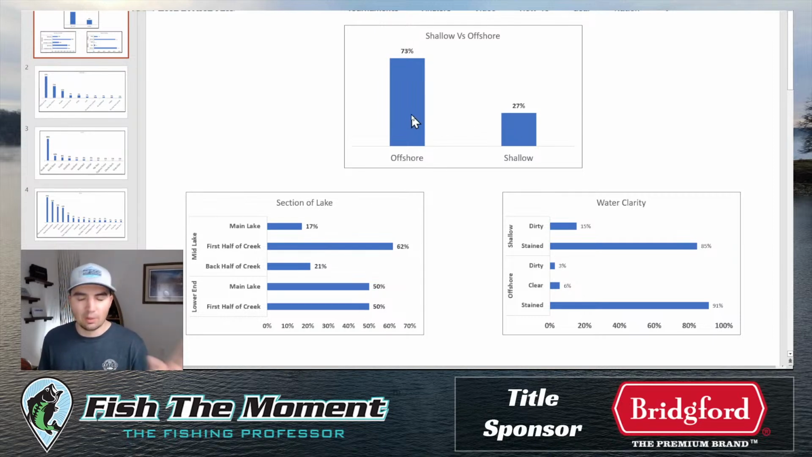or actually not won, but just had top finishes. So like top 10 finishes, 73% of the top 10 finishes came offshore, 27% of the top 10 finishes came shallow. Section of the lake was mainly first half of the creek to main lake, across the lake. Water clarity, you wanted to fish in about stained water clarity because that's what you got out there.